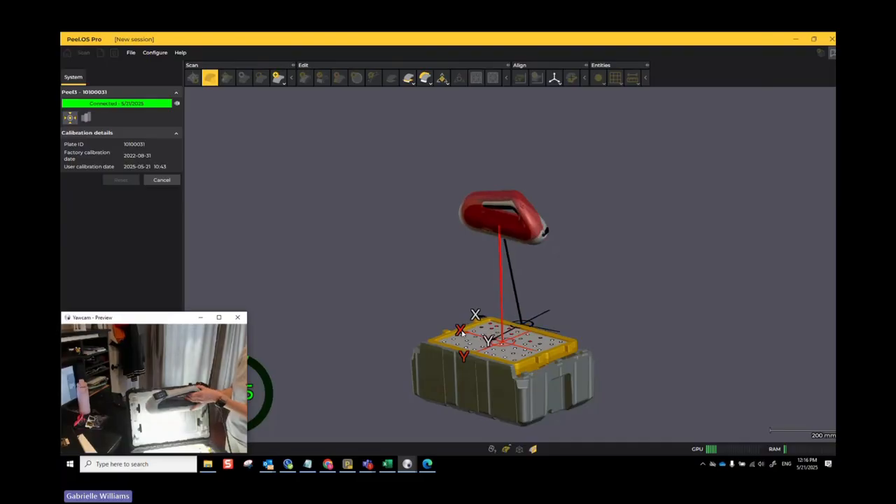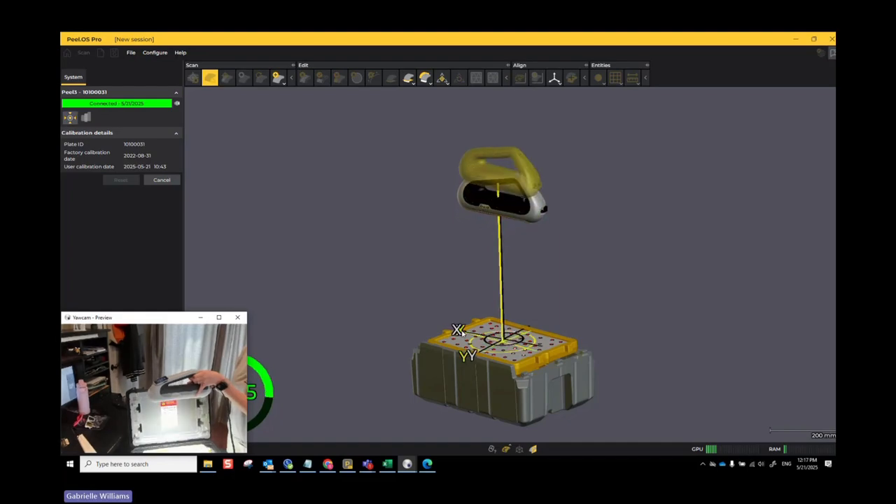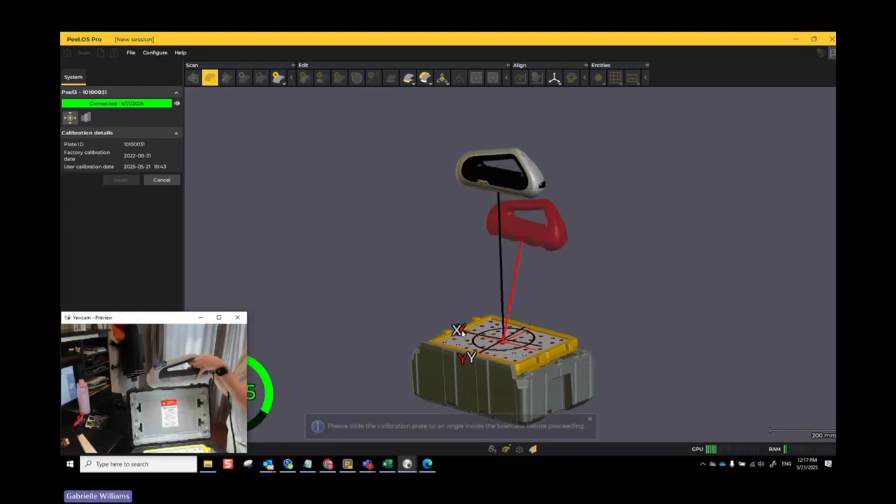Once you have the scanner in the right place, you want to make sure that the crosshairs are in line with each other. Right now I'm purposefully angling it off, but then I bring it over to the center and I hear my computer give me a little chime to let me know that I've done that step. I'm really just going to bring it up every time, continuing to slowly move it up without really angling too much.